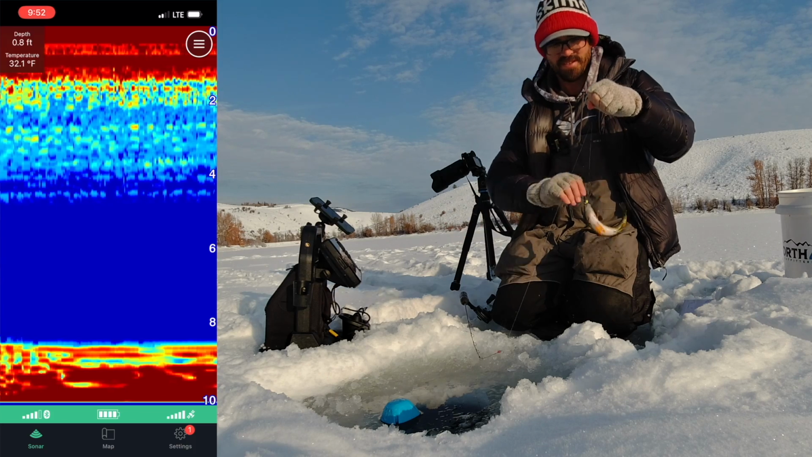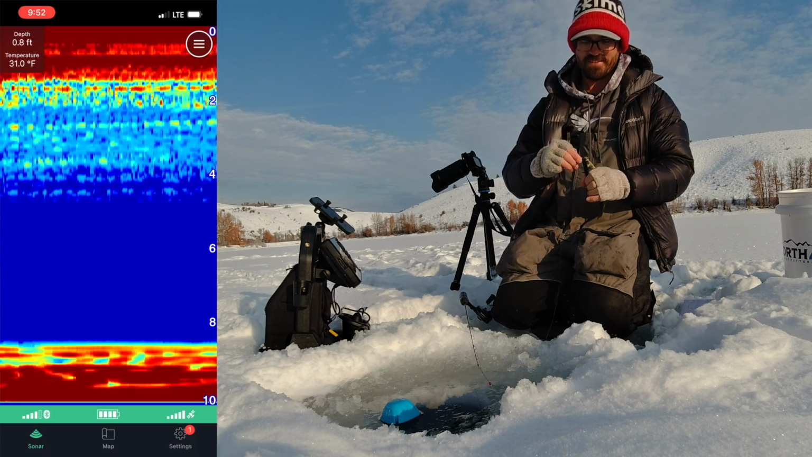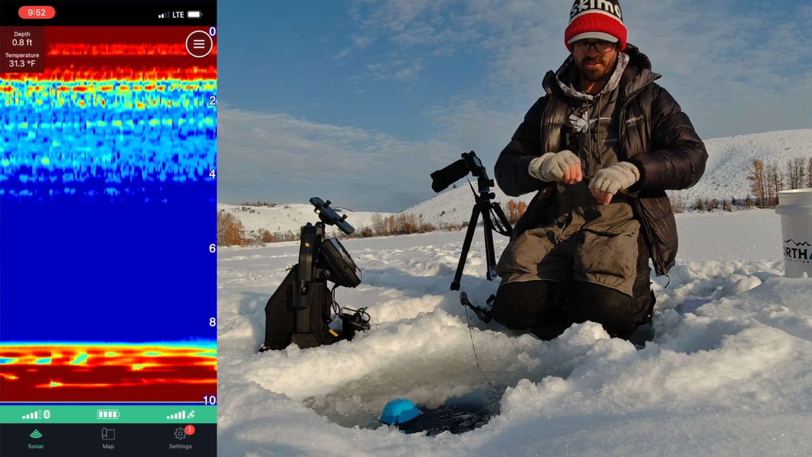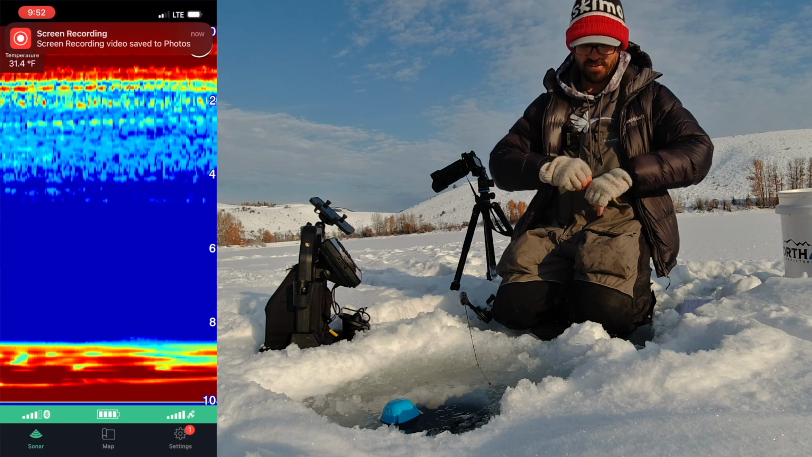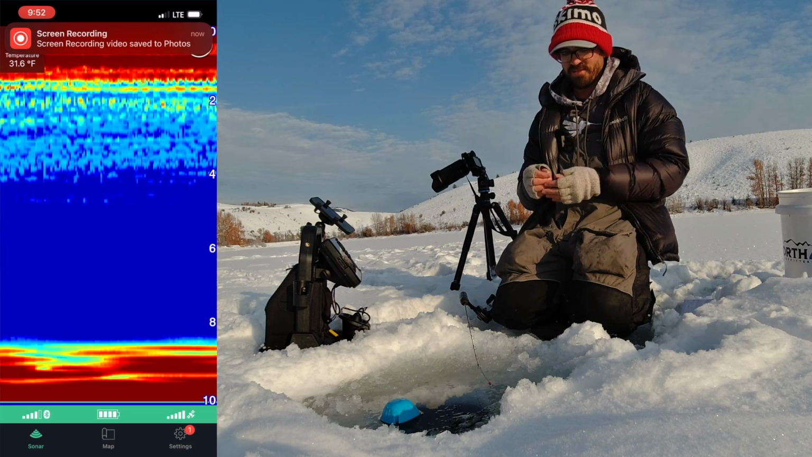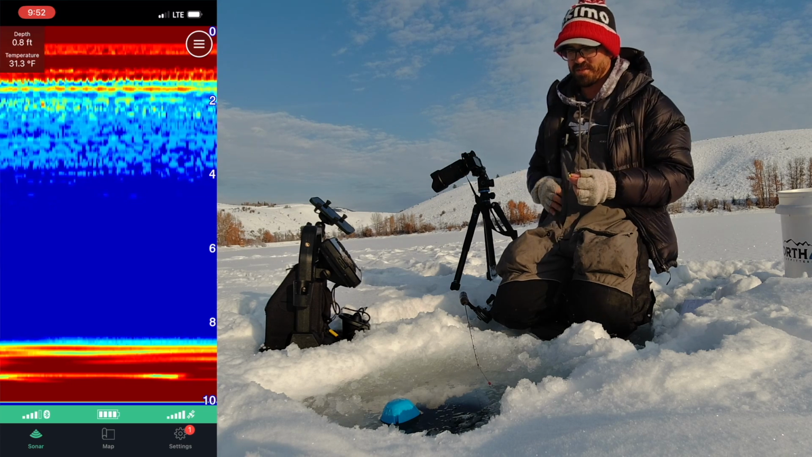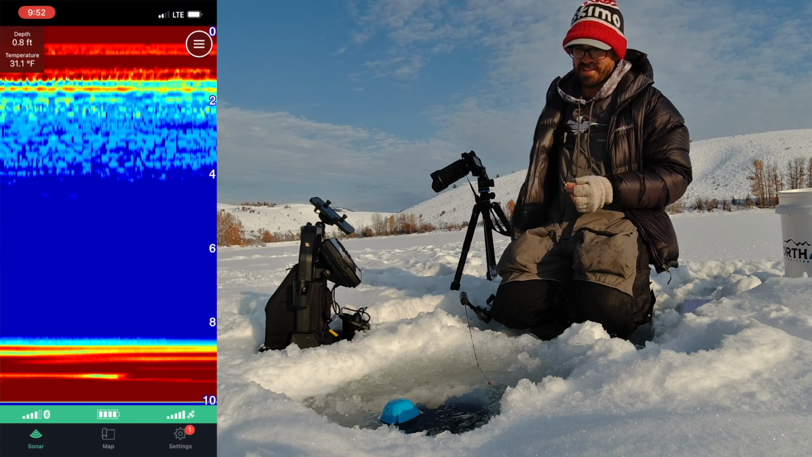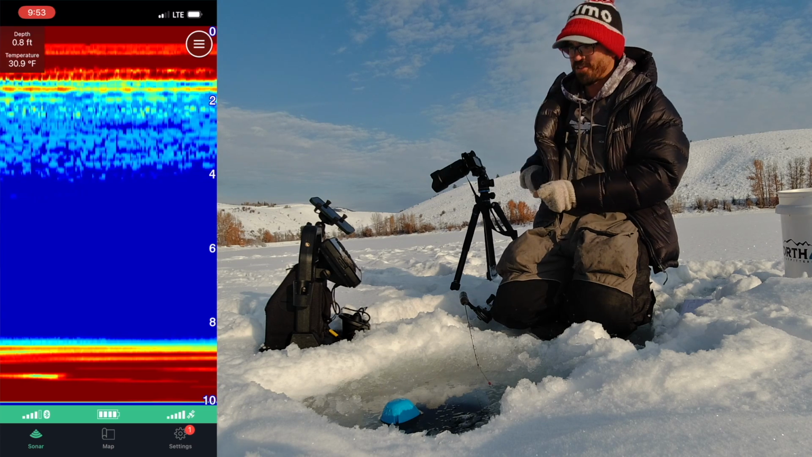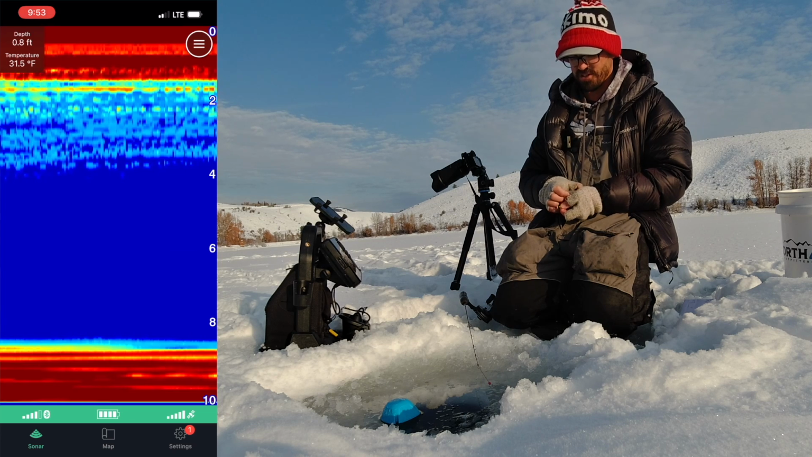And so I opt not to tether my Garmin because I think one of the great advantages of it is that, like you saw, I just pulled that fish up. I didn't have to worry about reaching down and grabbing a transducer and pulling it out of the water because there's no wires or cables to the transducer. That, to me, is one of the best selling points about the Garmin: no more tangled fish on your transducer cords results in less lost fish.